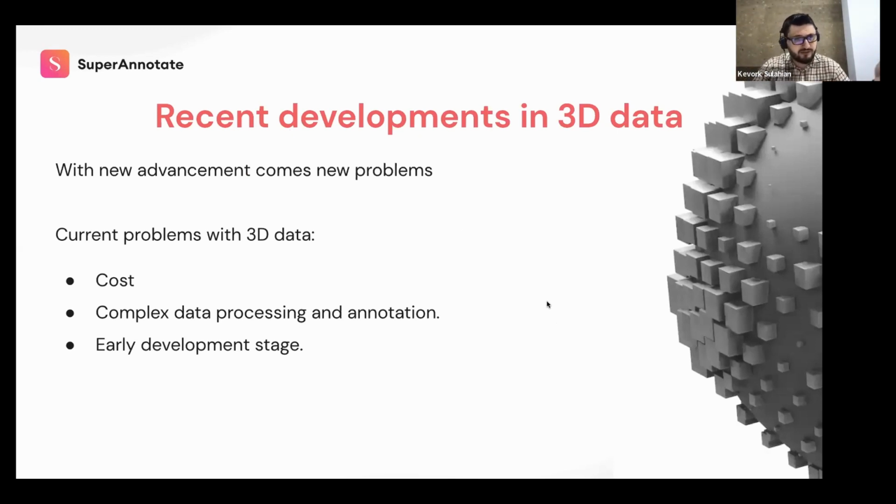So why has LiDAR, and 3D data more specifically, been improving in recent years? There has been a lot of focus on 3D technology in recent years because of its many application benefits, as I mentioned. The advancement of 3D technology has made it more accessible and affordable. As a result, it has become a critical component in the development of various industries.